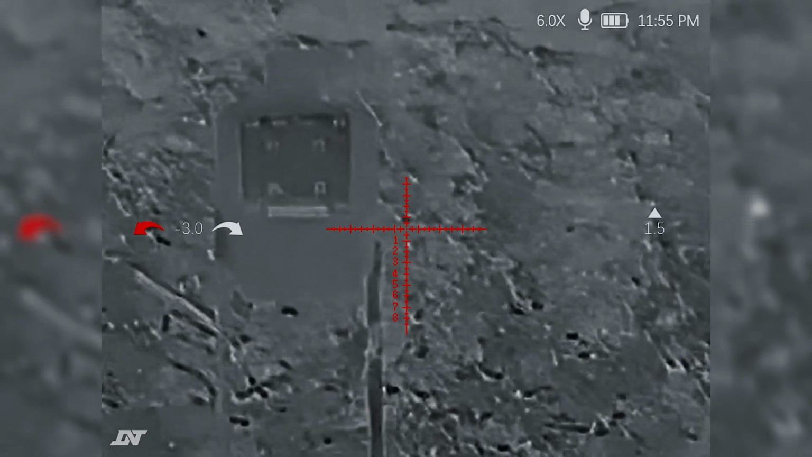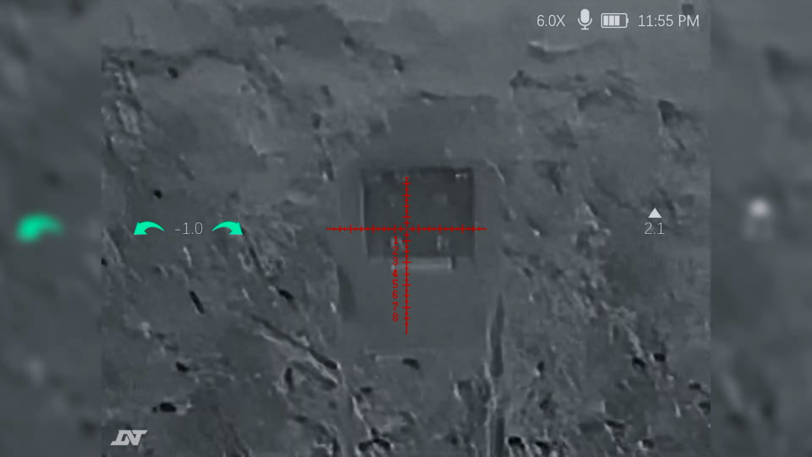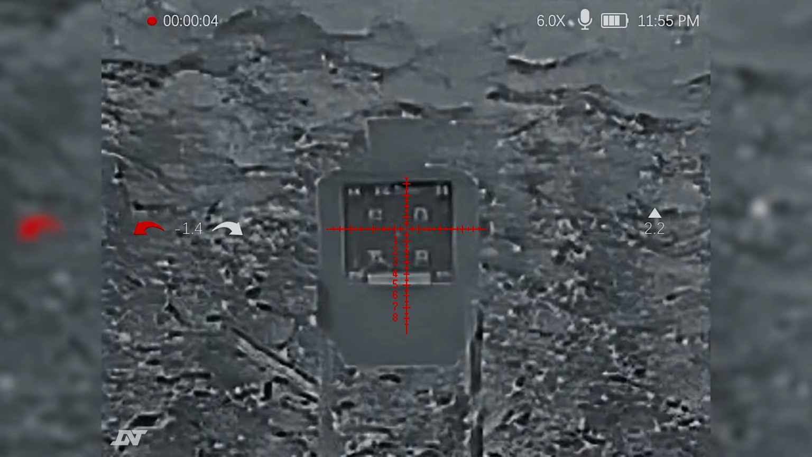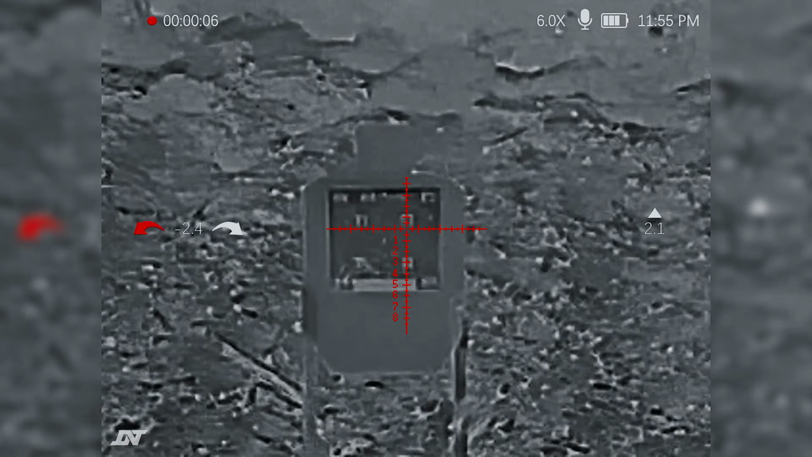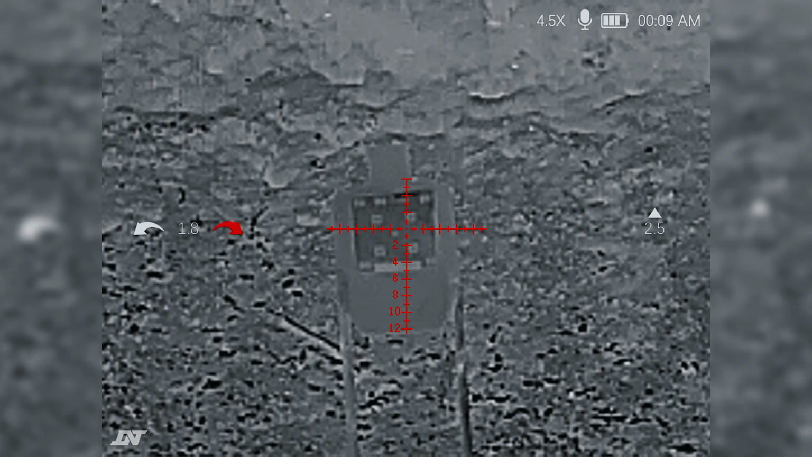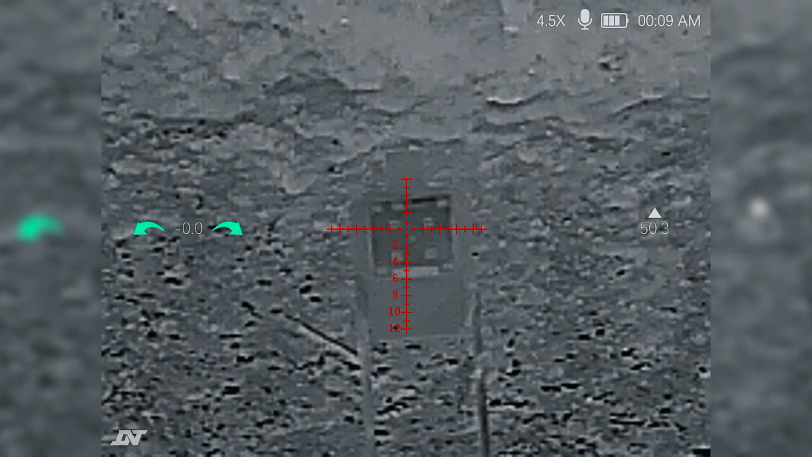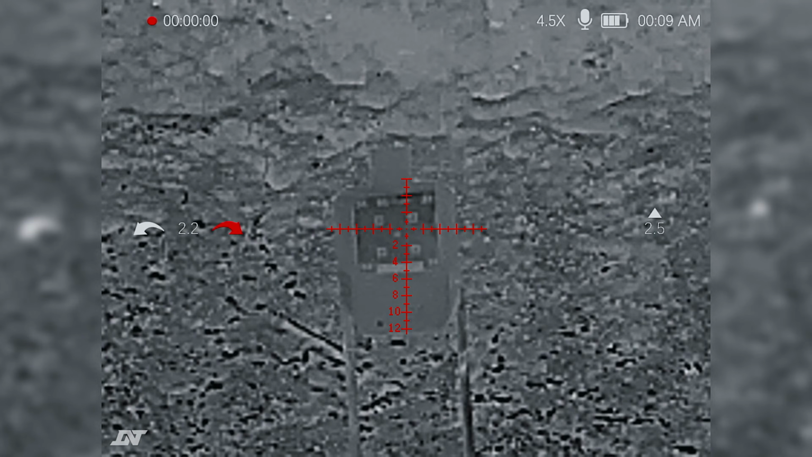Now, for the image and optics, it's stating that it has a super resolution algorithm that enhances clarity during digital zoom. The digital zoom itself is sharper with SR processing, and the display is a high resolution OLED screen, which is a very good, high quality build overall. And you can actually see some of the footage as we will show it, because you can record directly off of this guy as well.